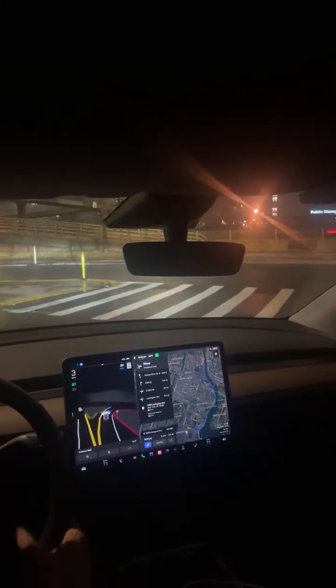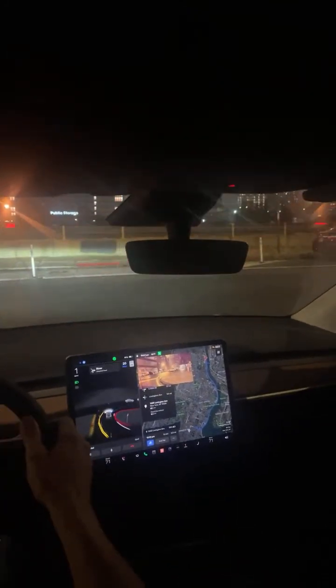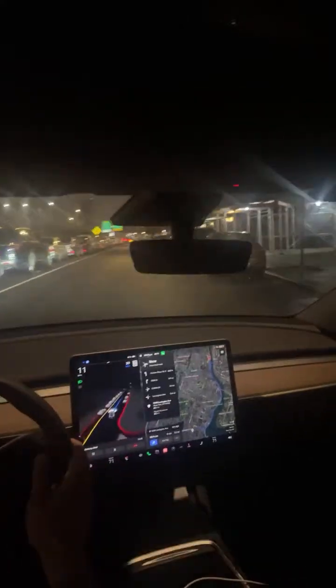All right. Full stop at the stop sign. Sometimes it likes to creep and check it out. All right. Well, that was one way around the traffic. All right, it slowed down for that person right there.